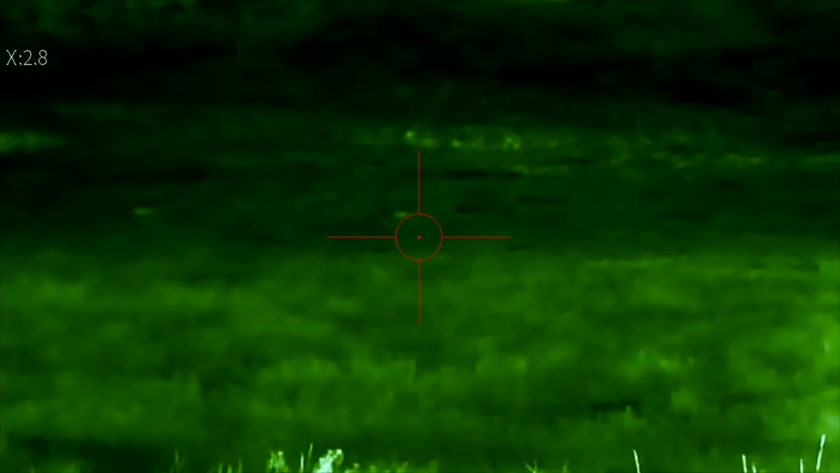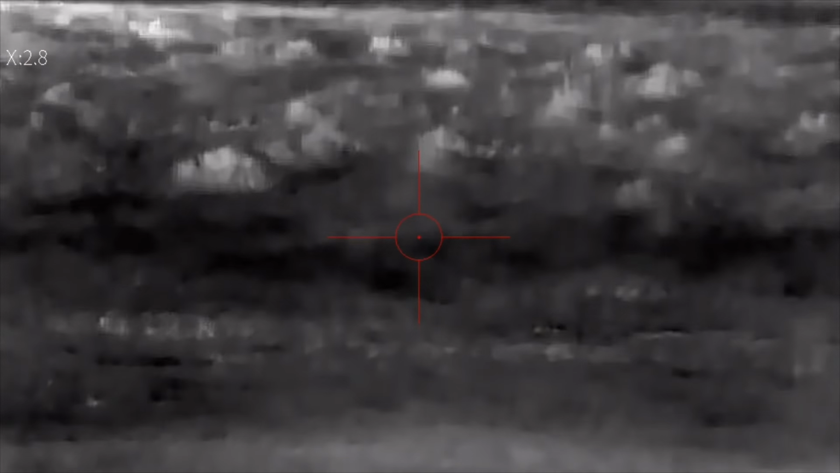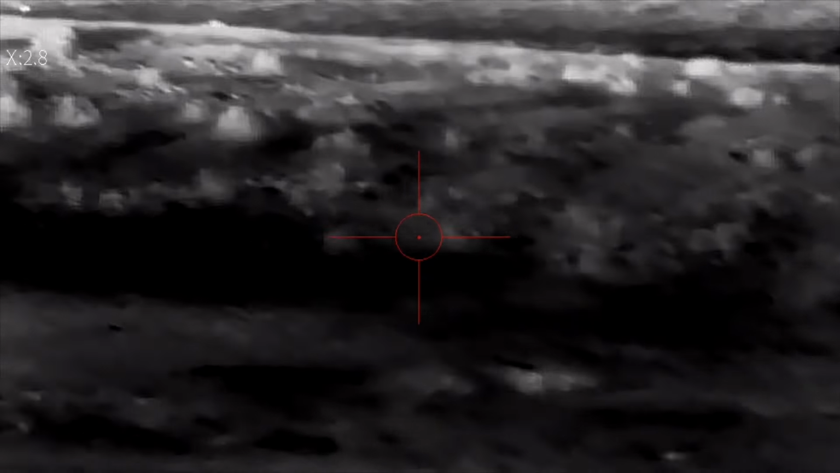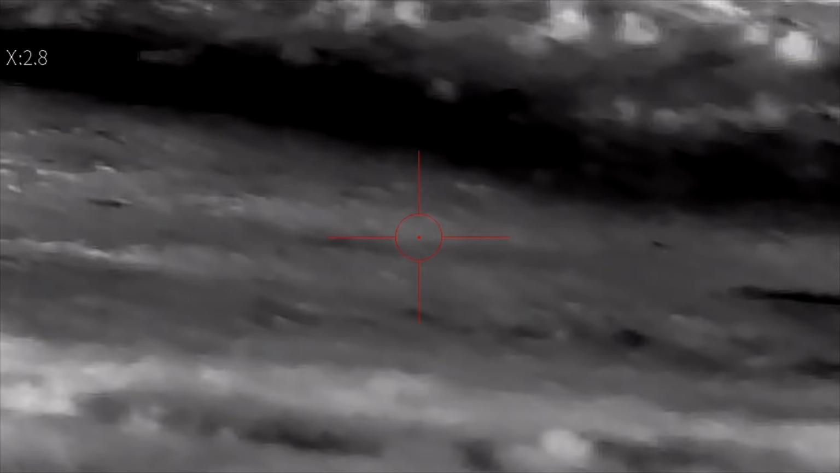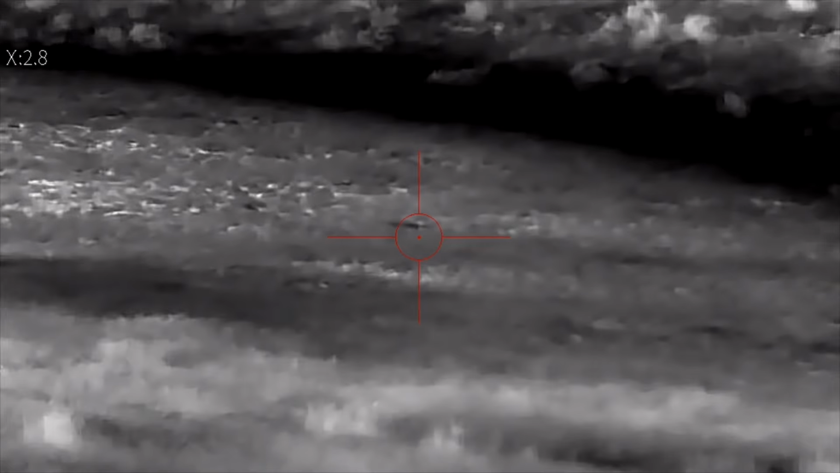Let's try zoom in a little. All right, we're back to white. Maybe take a shot right over there.